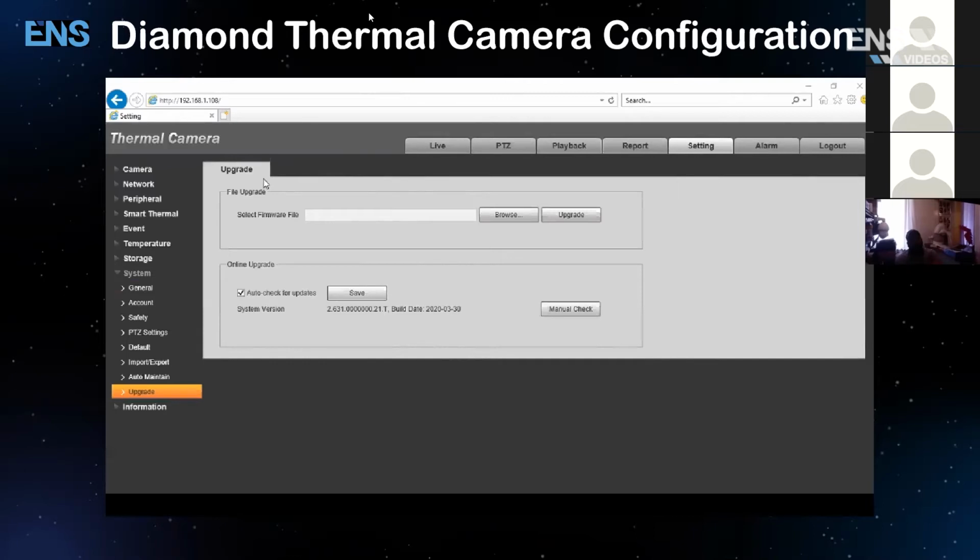Now, there's going to be two pieces of firmware that you need to upgrade first. One is going to be known as General TPC, and the other one is going to be Packet Camera. So make sure that you upgrade the firmware in this order. The first one is going to be General TPC. Once that's upgraded, the camera will reboot, log back in, and then upgrade the second one, which is the Packet Camera.